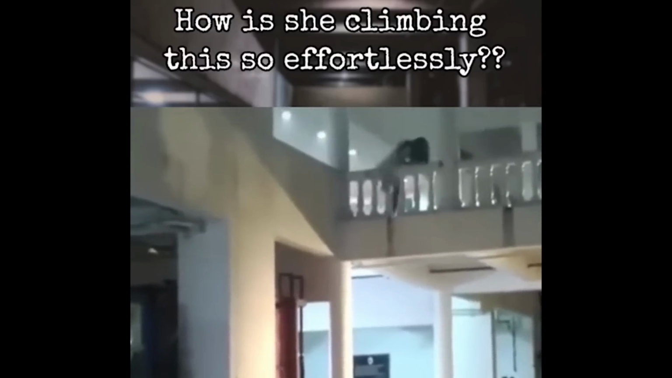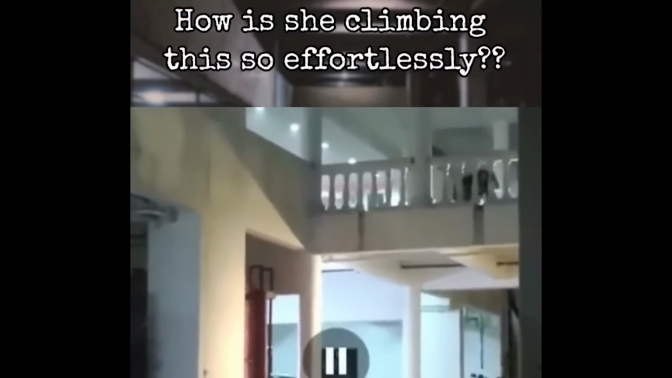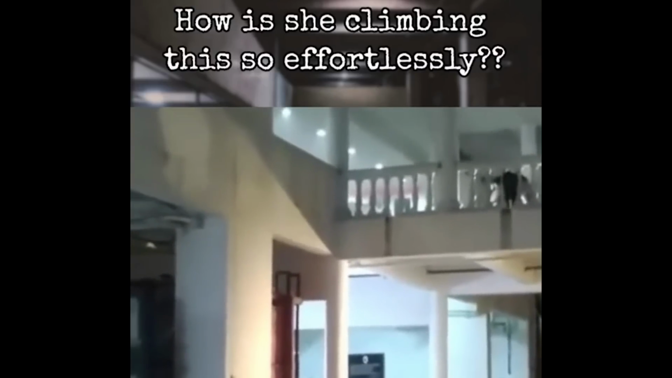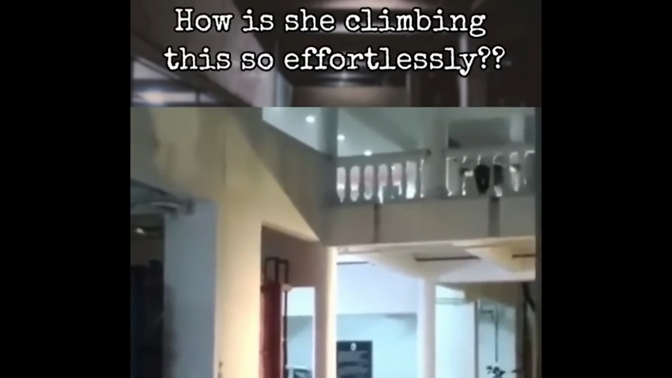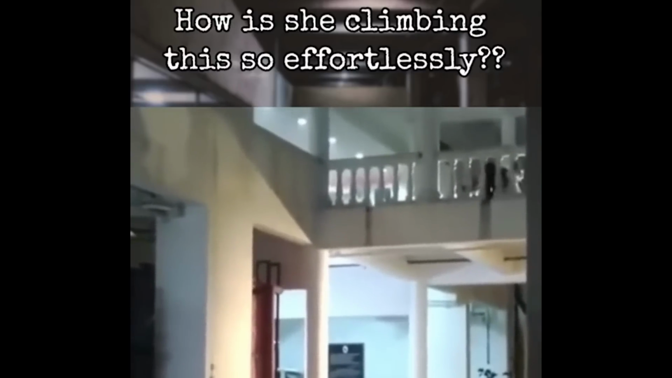After climbing the pillar, she walks on all 4 limbs. Once she reached the 2nd floor, she moves while crouching down and then starts poking her head out of gaps in the wall in a bizarre manner. This clip is quite peculiar since the woman isn't acting like a normal human, but rather like an animal. What would you do as the owner of the house after seeing such footage?